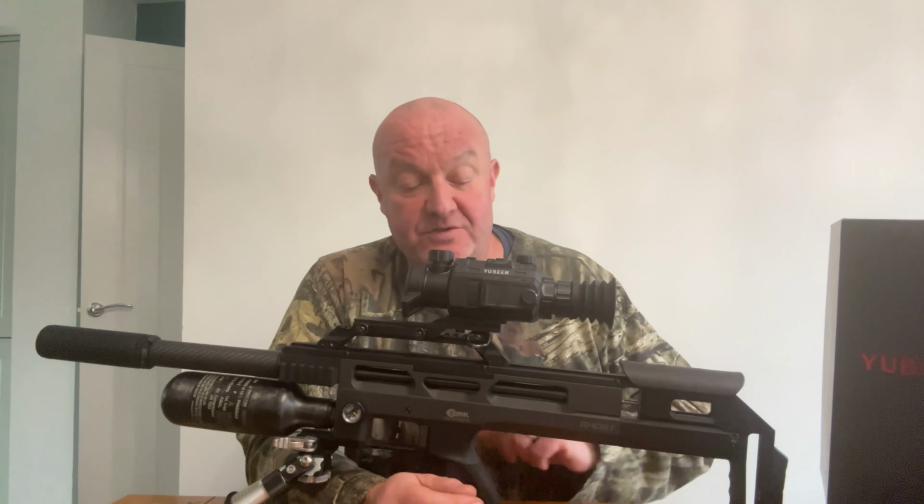This button here is the laser rangefinder, which is sat there, and it's also got built-in ballistics software, so I'll be setting all that up. This button here is for recording or taking still pictures, and this here, if you long press it, is the menu button. Obviously I've not been into it yet.